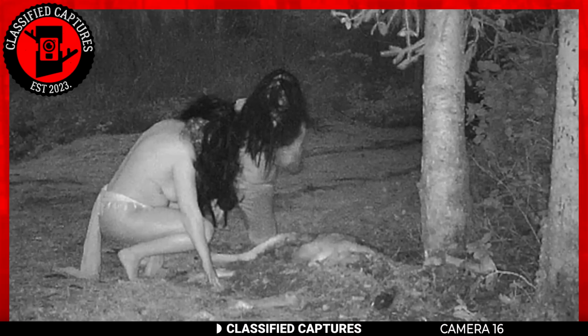For our next trail cam, we travel all the way to Canada, not for the cold weather, but for the cold-hearted women you see in the capture. Yes, those are naked women feasting on a dead deer. The one who captured this had set up a trail camera near the carcass of a deer in hopes of capturing predators feasting on it.